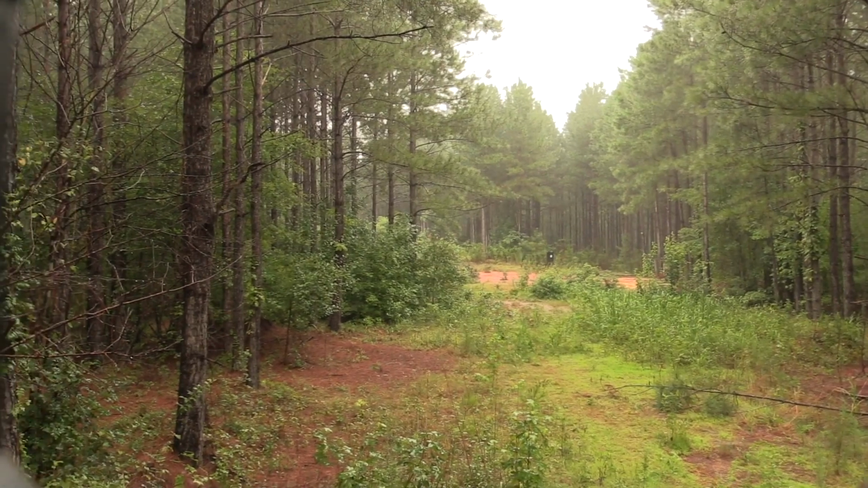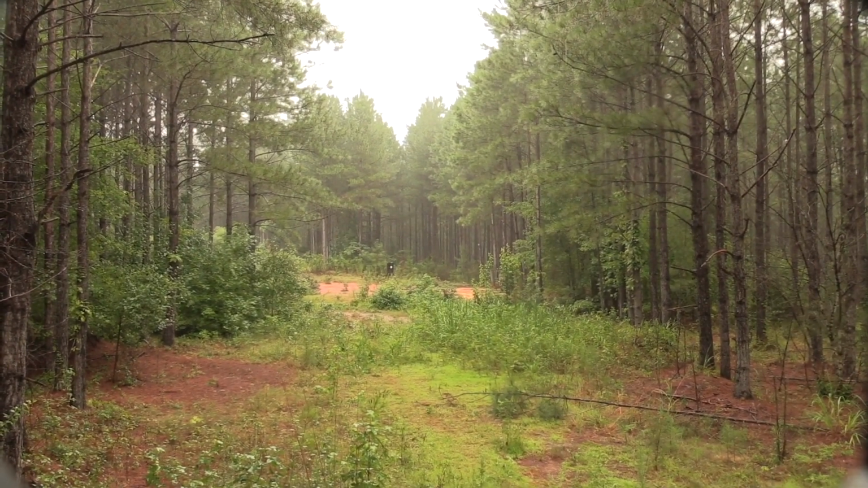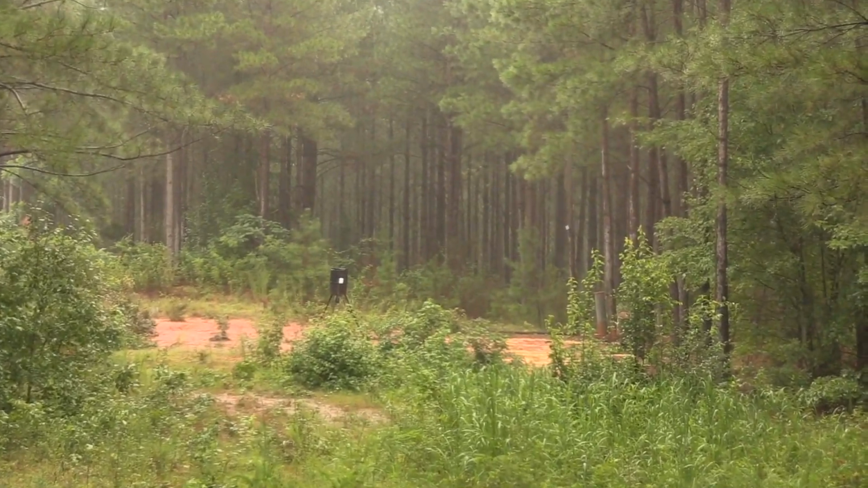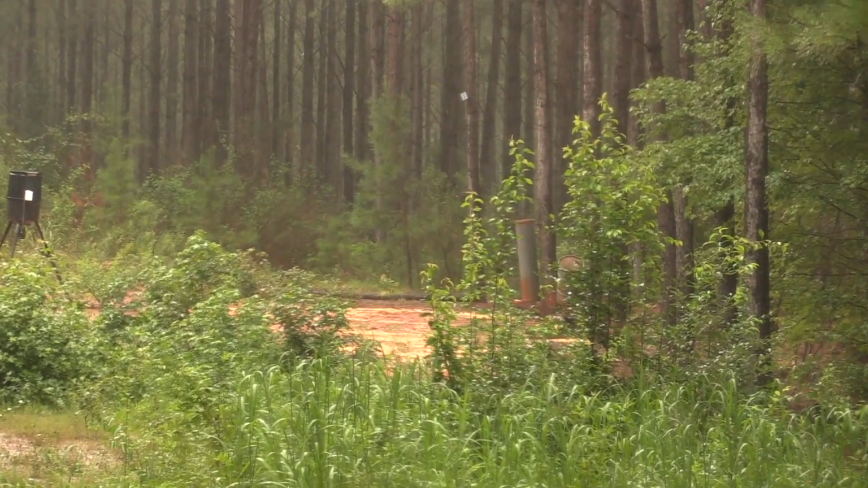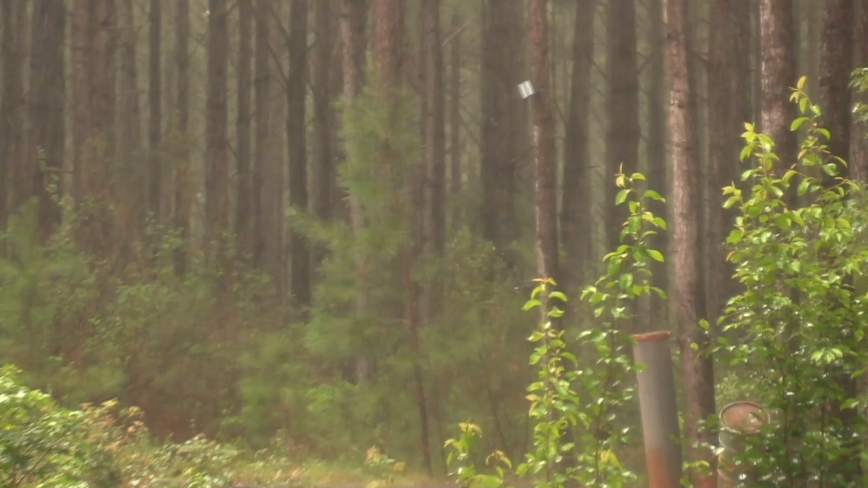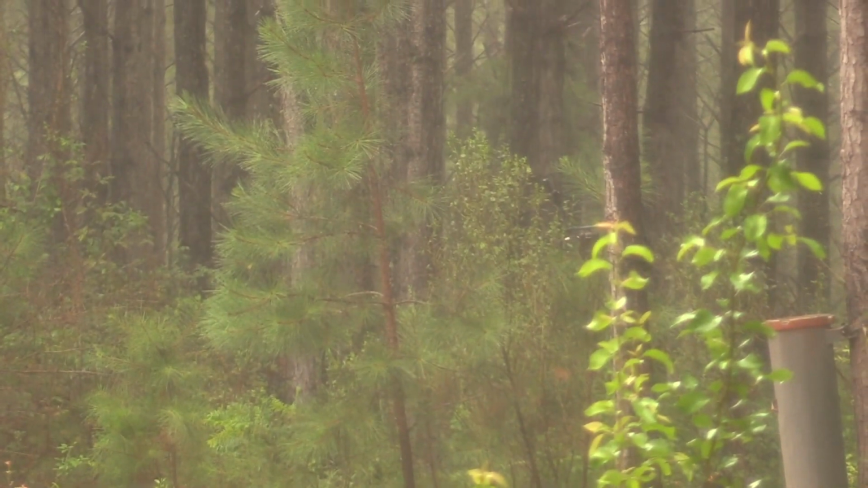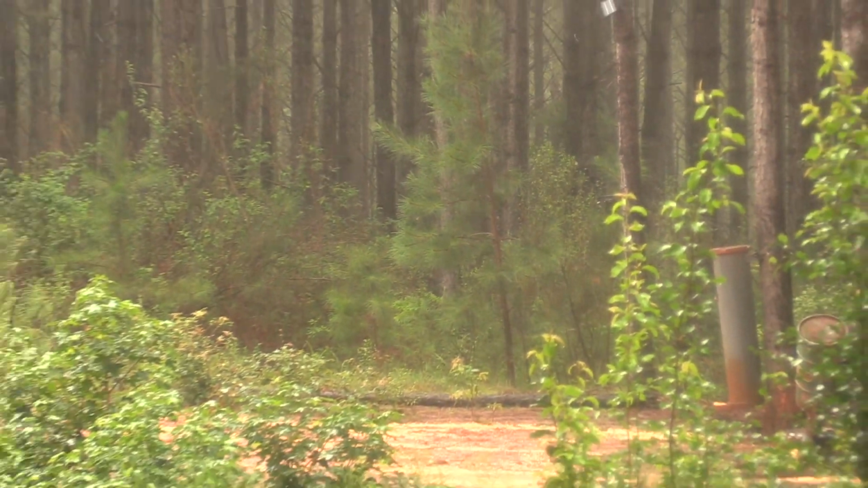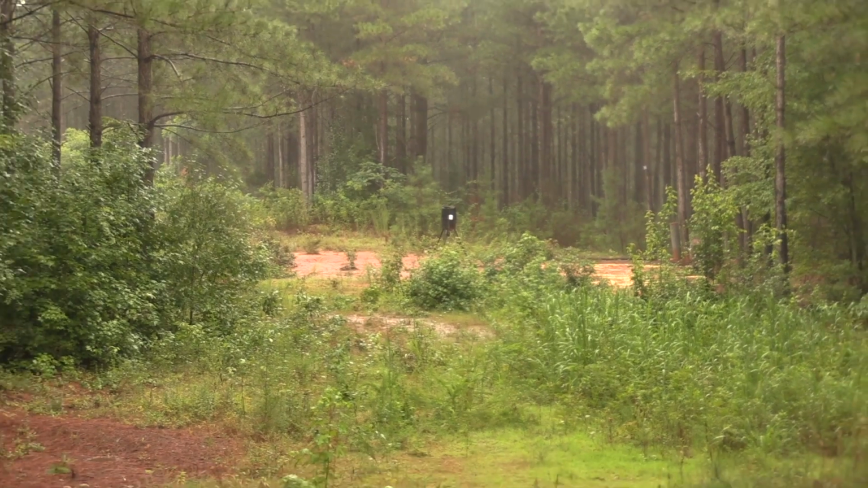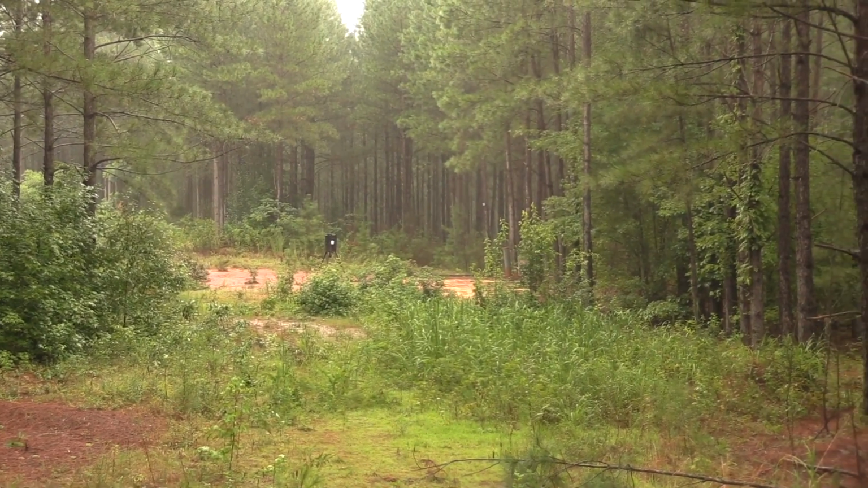Alright guys, this is our setup. We got about a 50-yard shot. Feeder down there. We got a couple of self feeders over here. We've got those pretty well baited up. Hogs been coming in. We got the cell camera, Spypoint. You may be able to see that. Looks like the rain's going to clear out here soon, and hopefully we can get on something for both of us here. Try to get a double.